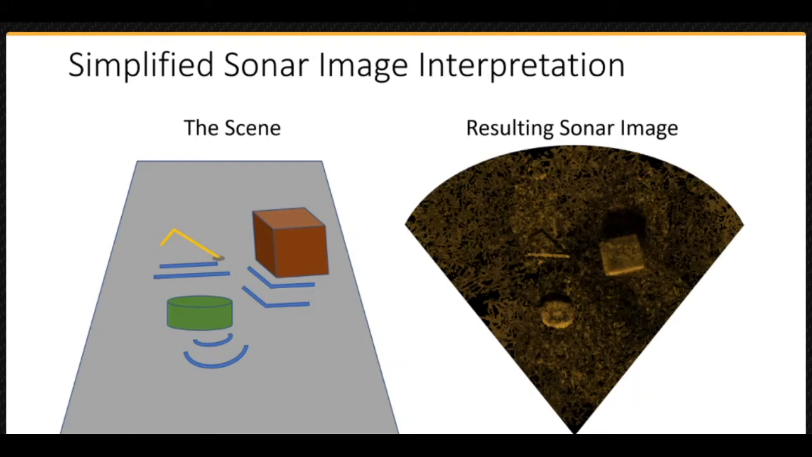The lesson here is that sonar image interpretation relies on understanding both the light and dark regions to make the most sense of the image. This has been a very brief introduction, but we will return to a few more image interpretation exercises at the end of this lesson.